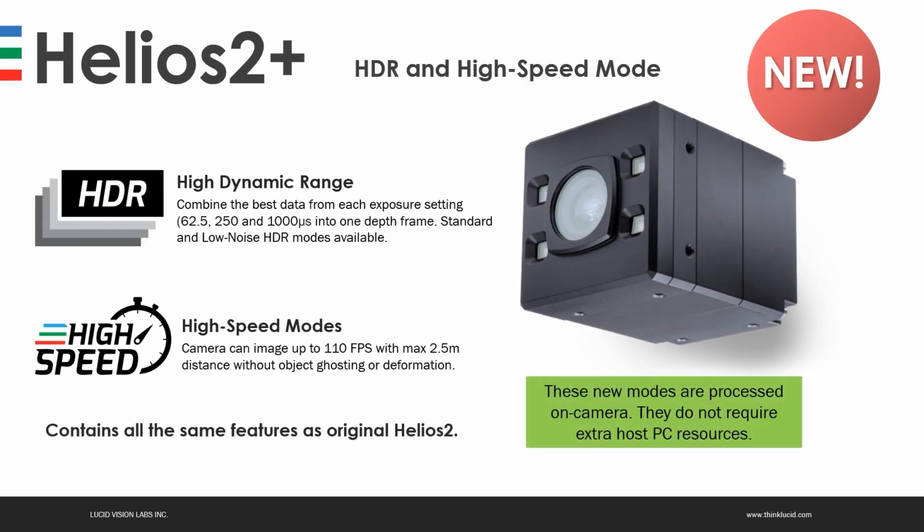Now for the Helios 2 Plus. Taking it one step further, still leveraging the same factory tough housing and IMX depth sense sensor, we have refined the ISP design to bring two new features: high dynamic range, that combines multiple exposure times in the phase domain. It's not combining point clouds after the fact, it's before the point cloud is created that multiple exposures are combined to be able to cope with scenes including both high and low reflectivity objects and overall a wide dynamic range.